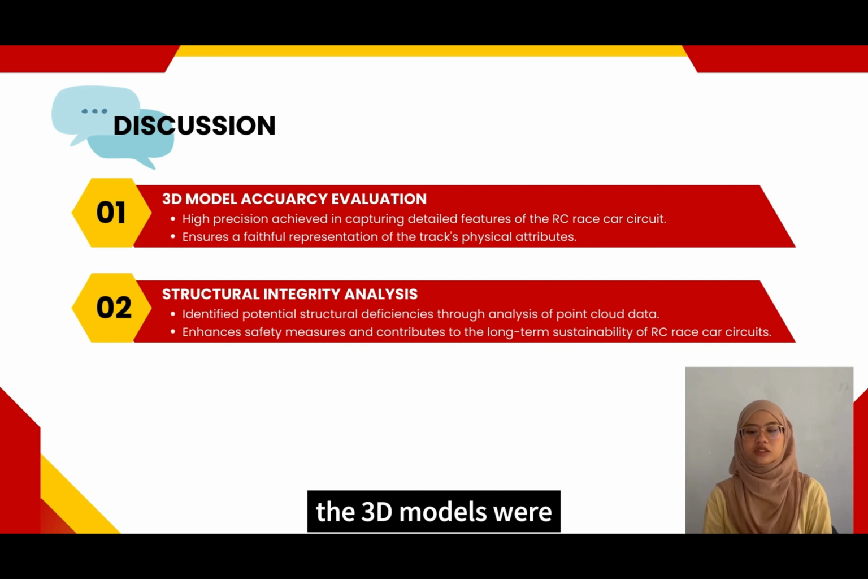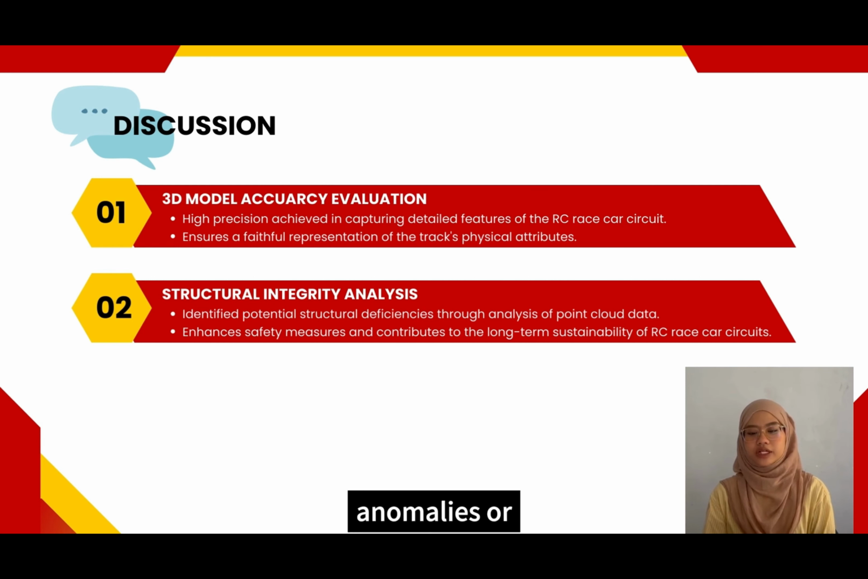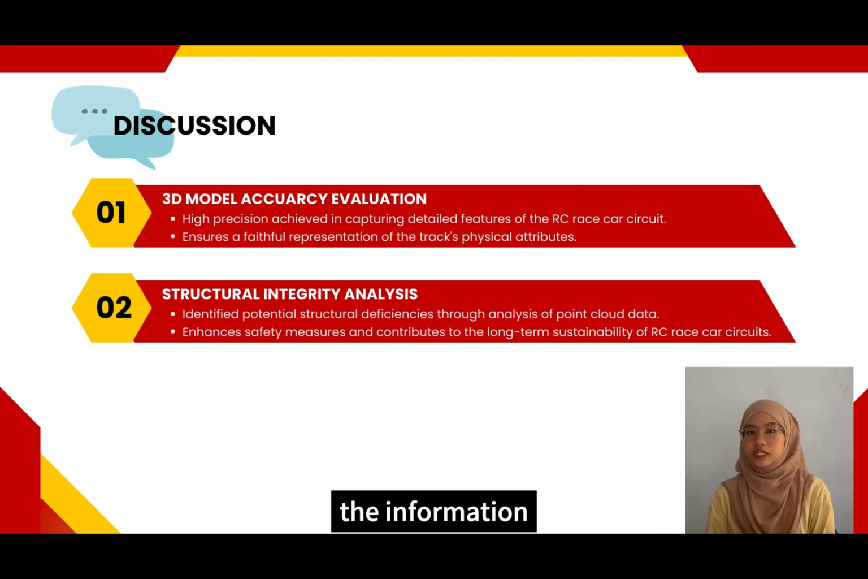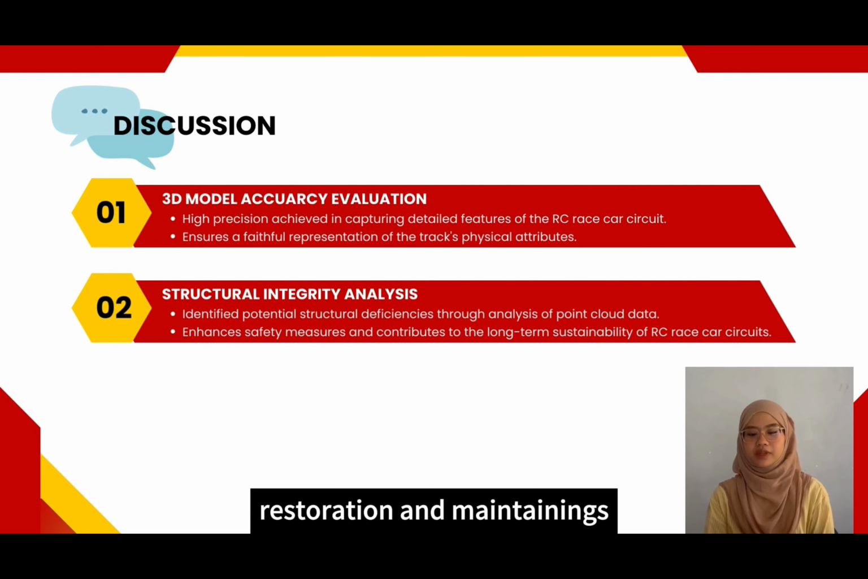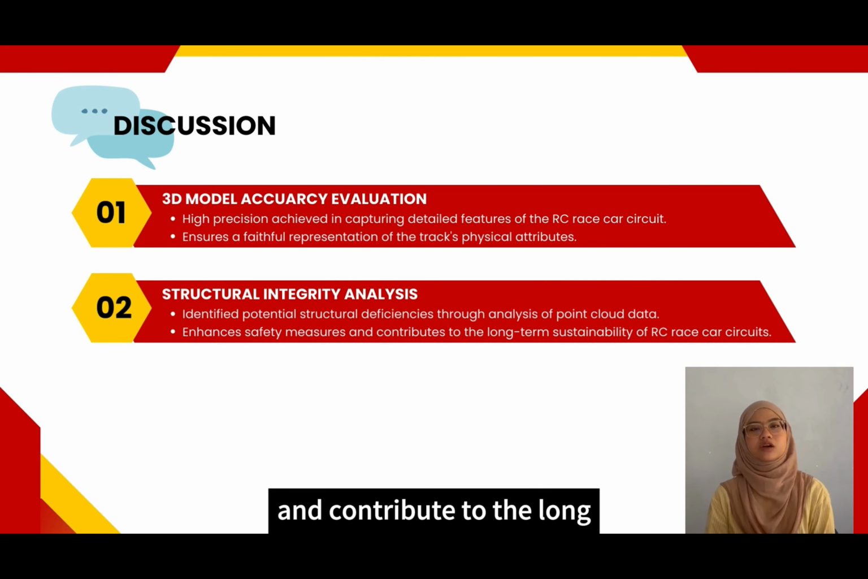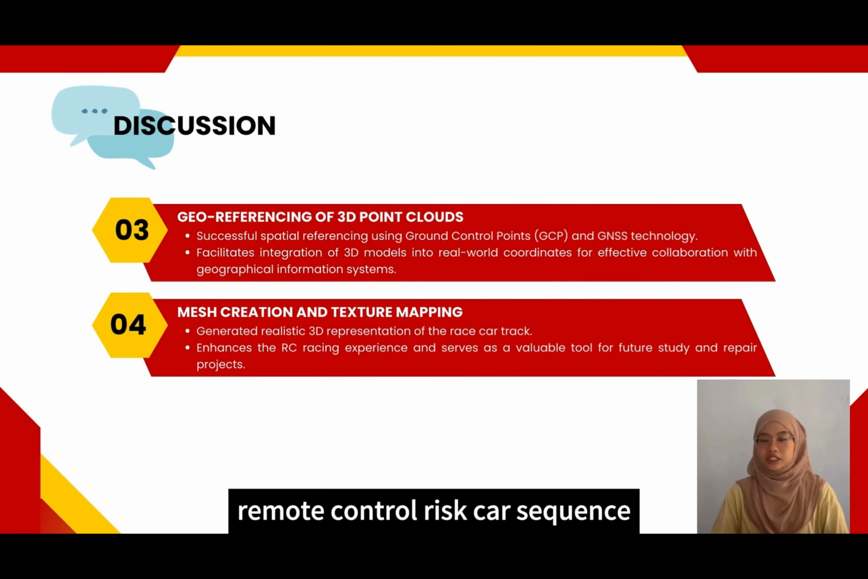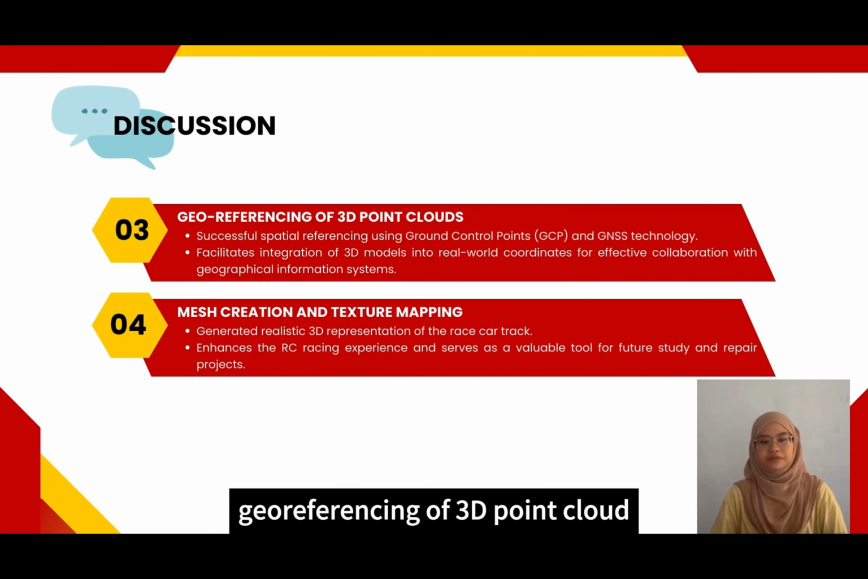The second one is structural integrity analysis. The 3D models were utilized to identify potential structural deficiencies in the race car track. By analyzing the point cloud data, anomalies or irregularities in the track surface and structures were detected. The information served as a foundation for informed decision-making regarding restoration and maintenance. The ability to uncover hidden structural flaws enhances safety measures and contributes to the long-term sustainability of remote control race car circuits.